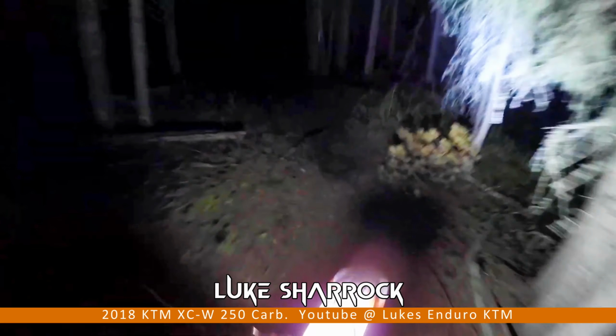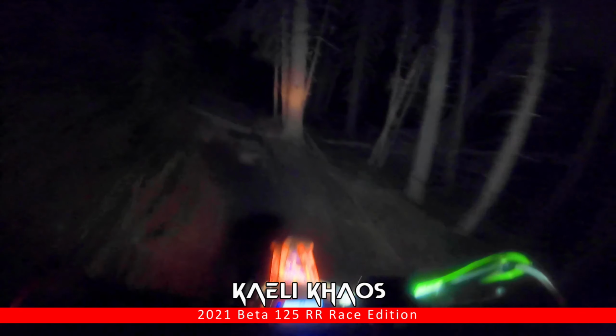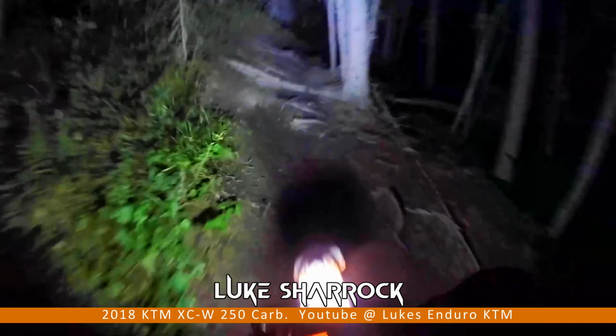Navigating all these down trees, and man, there's a ton of them, I'll tell you. Kind of a nasty section there. There's a whole bunch of gross roots. And back on board with Luke. We'll get him coming through that same section.